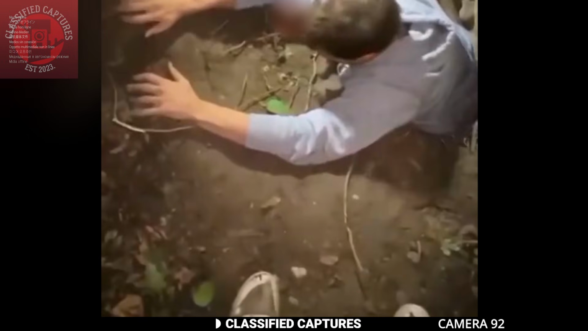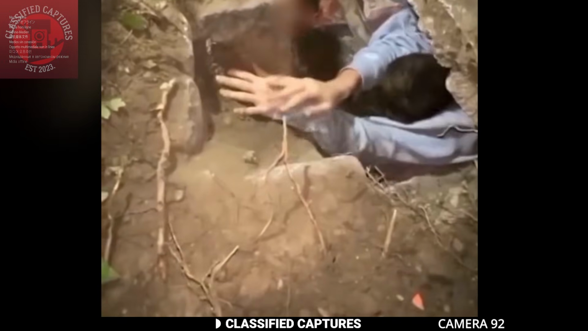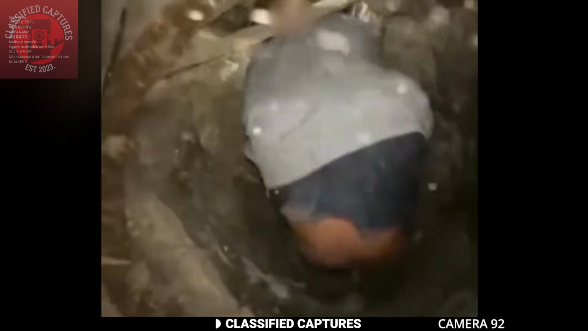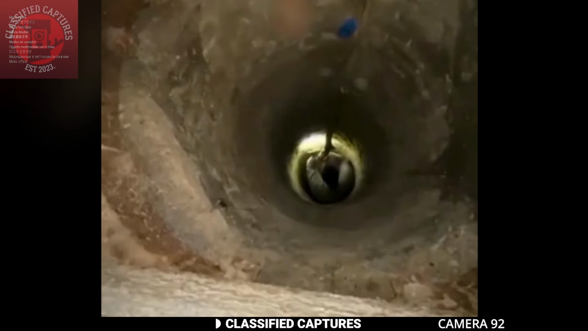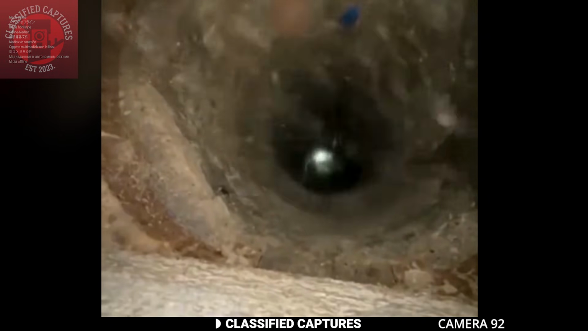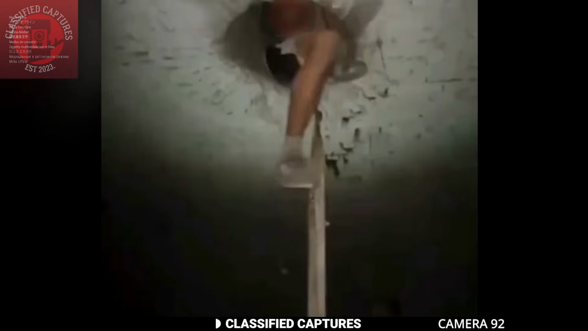A group of explorers were out in a remote wooded area in California when they came across an opening in the ground. Curious, they decided to go in, and it led them straight into what looked like an underground facility. This place, according to locals, was once used as a satanic temple, and what they found inside made that pretty clear. All over the space were signs of disturbing rituals.